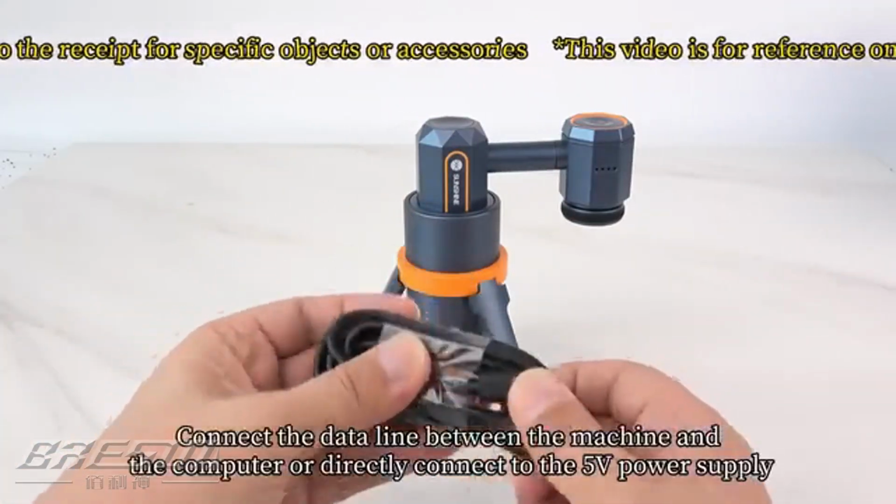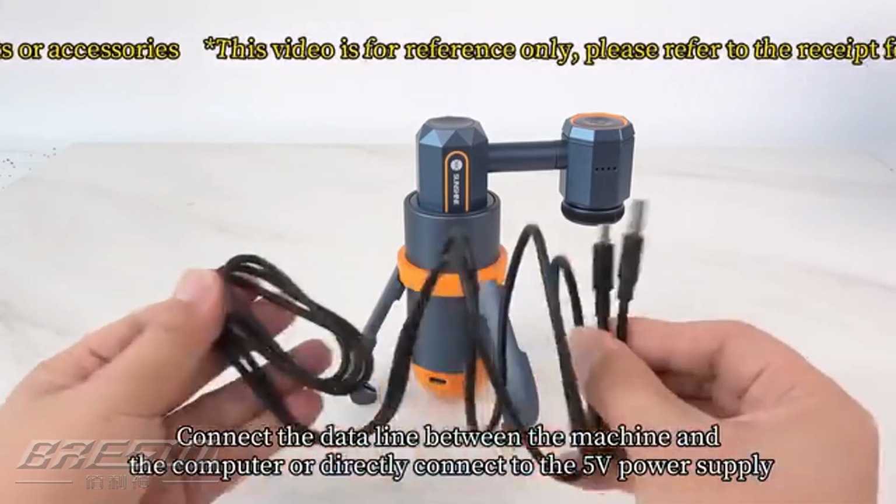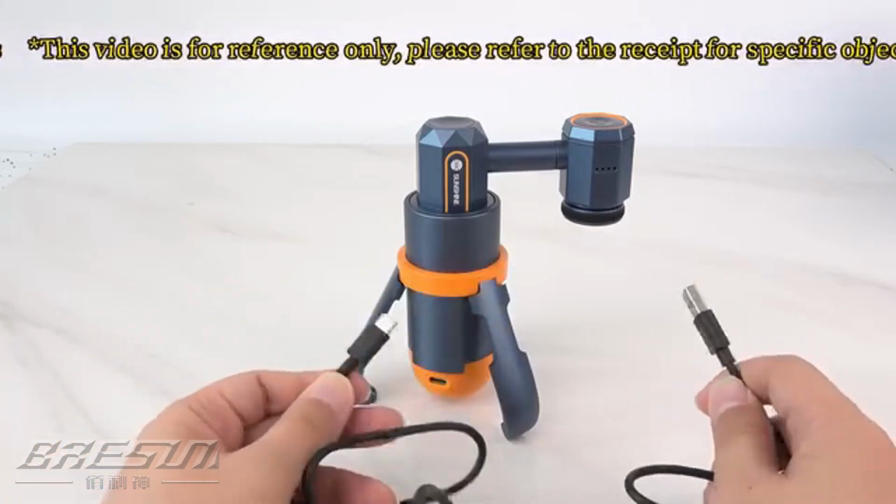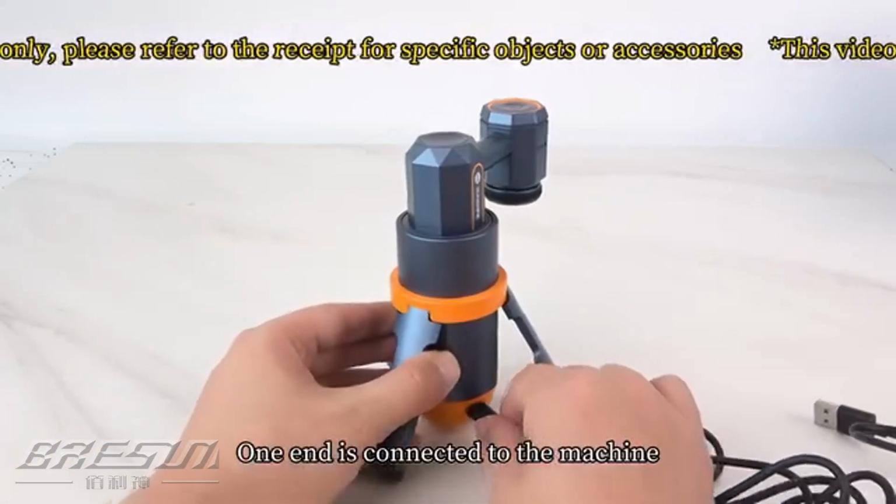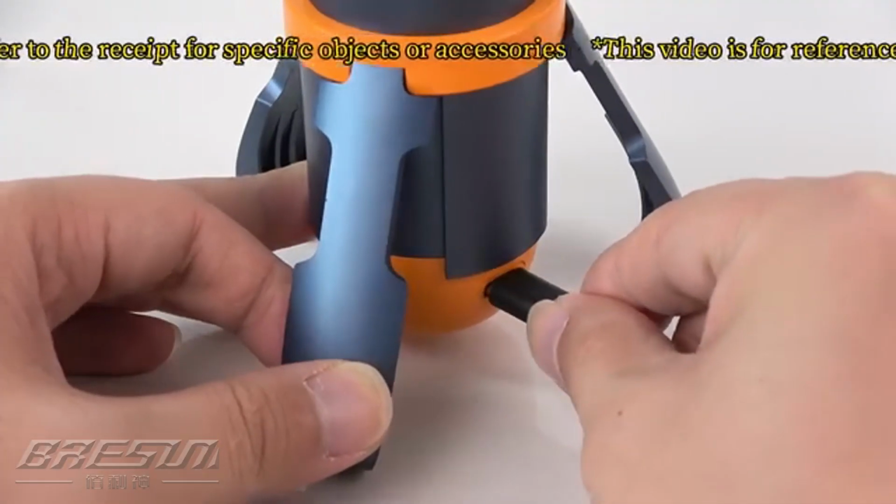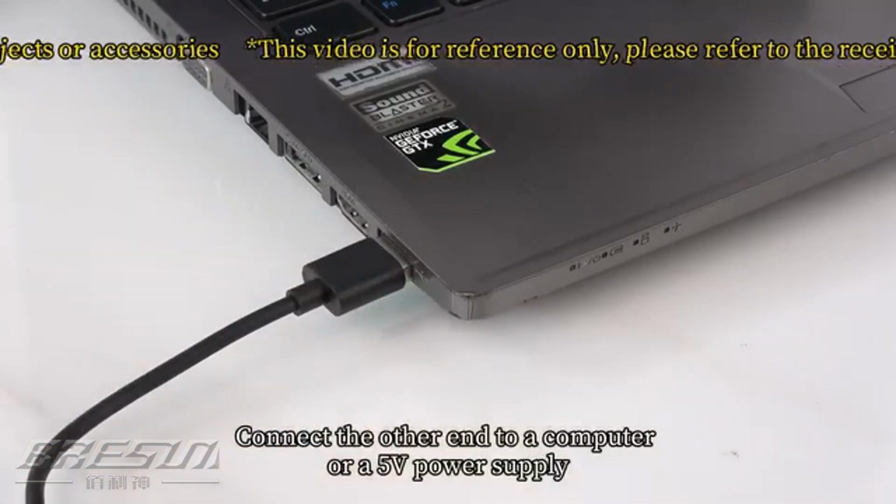Connect the data line between the machine and the computer or directly connect to the 5 volts power supply. One end is connected to the machine. Connect the other end to a computer or a 5 volts power supply.